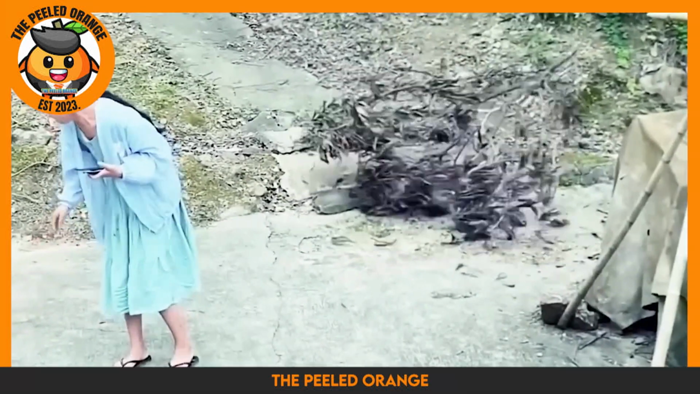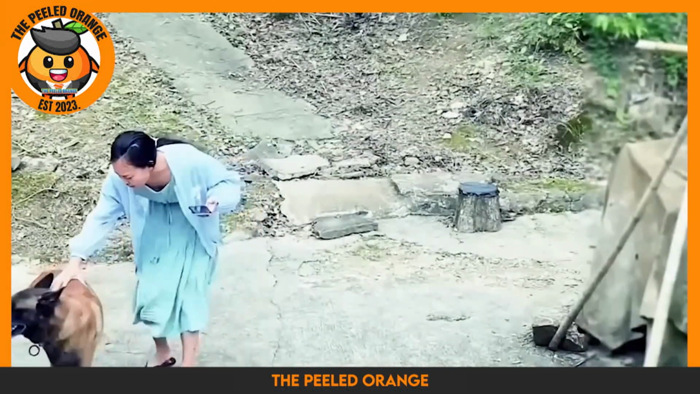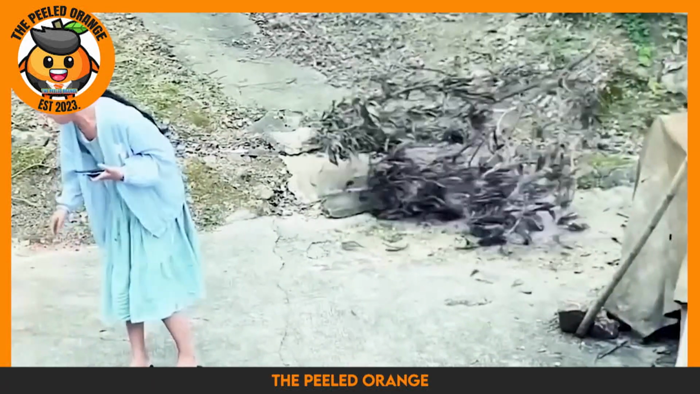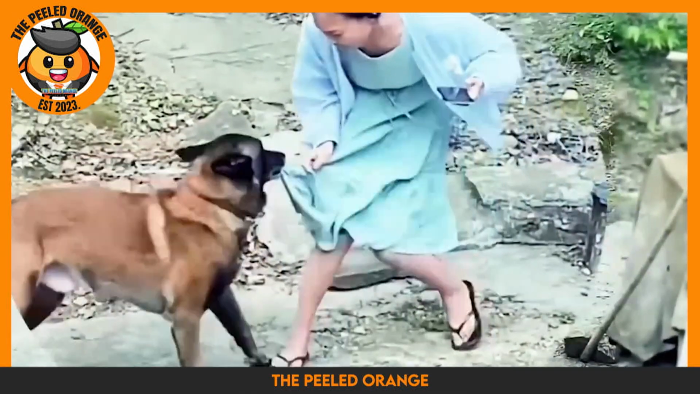A massive branch suddenly crashes to the ground where she was sitting only moments earlier. She was about to yell at the dog. What a narrow escape. And to think she was about to reprimand the dog for disturbing her while she was watching her phone.